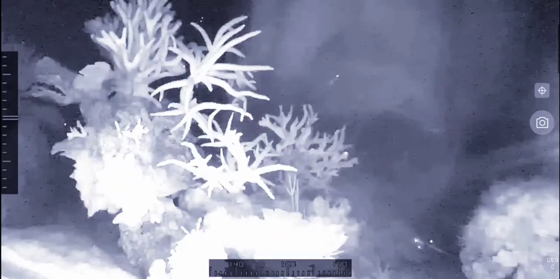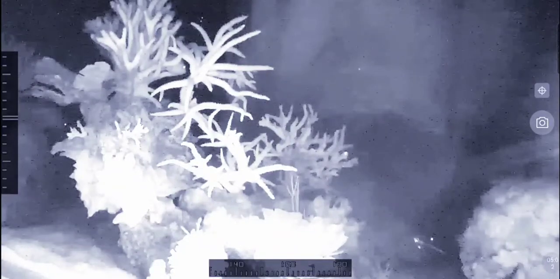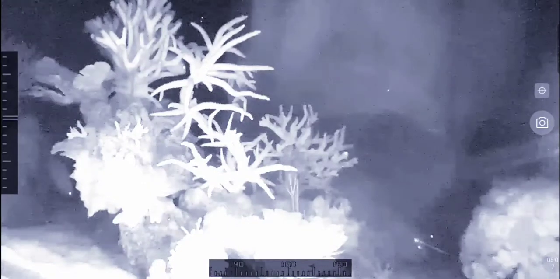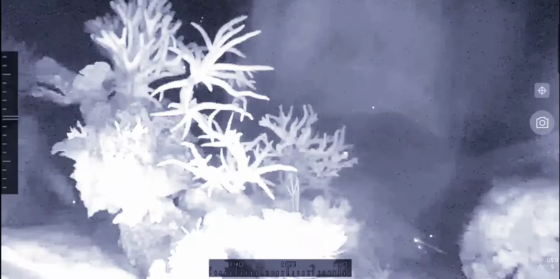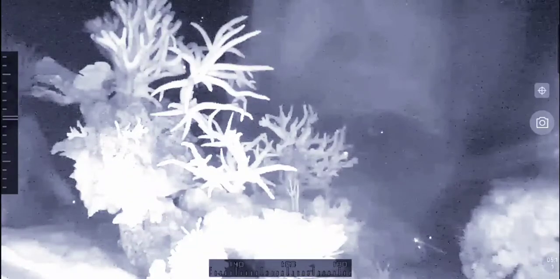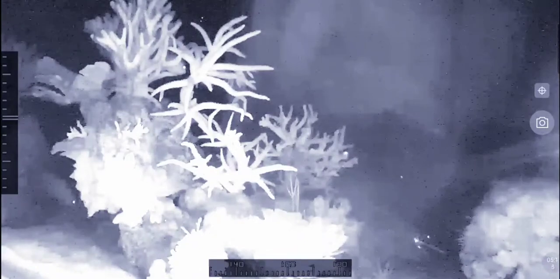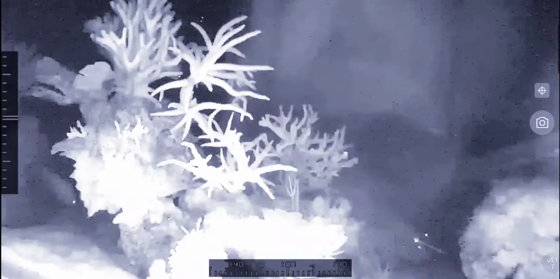Which includes cardinals, many cardinals at the moment, marine bettas, and here he comes down, and I think you can see the female angel right in front of him, hovering beneath the encrusting Montipora.